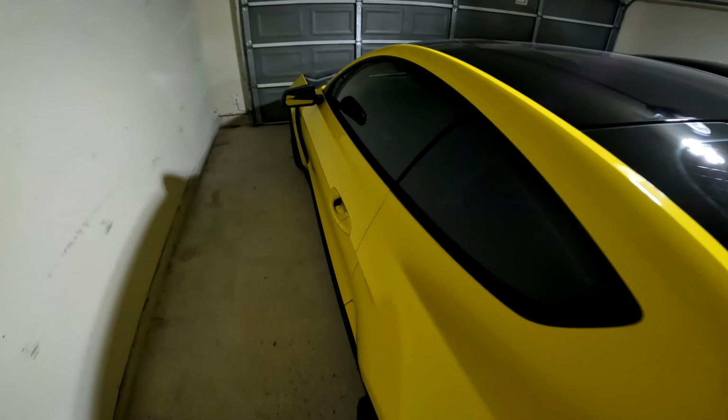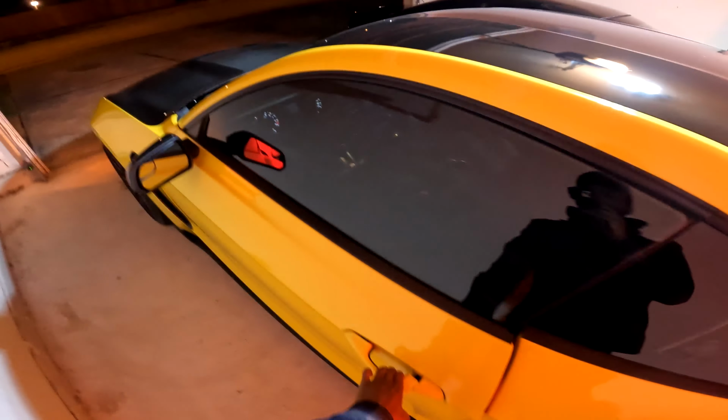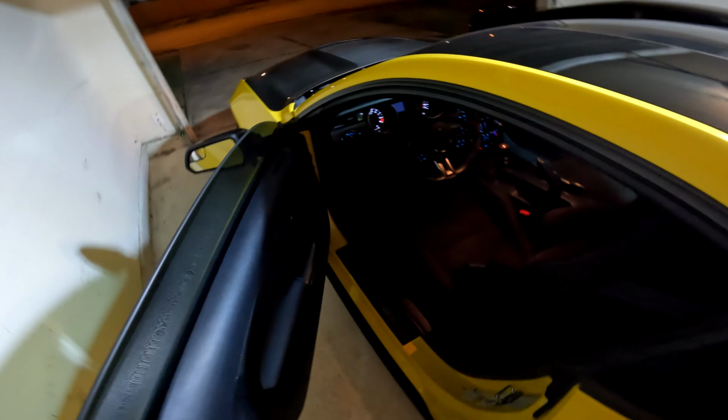But we're gonna take the Shelby out, man, because number one, I've not done a nighttime POV drive in this car in very, very long. And number two, it's gonna be really, really bad this week as far as rain. The weather's gonna warm up, so, oh my God. Let's go ahead and get a drive in right now.